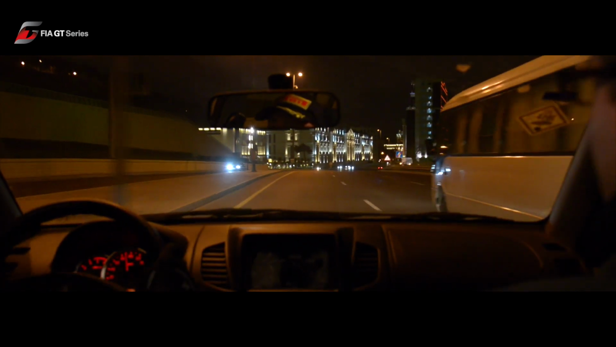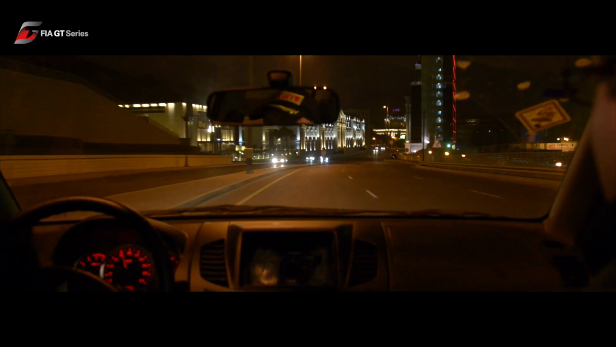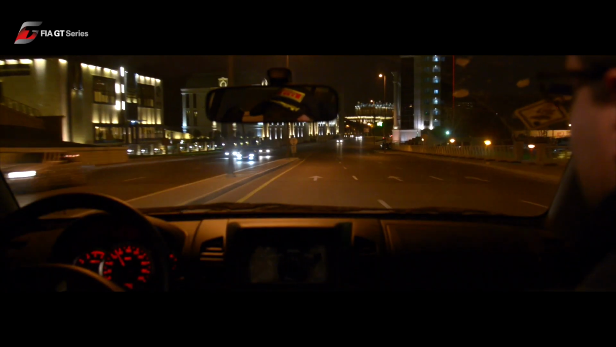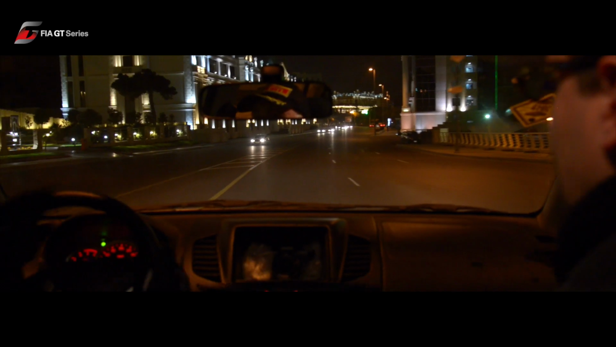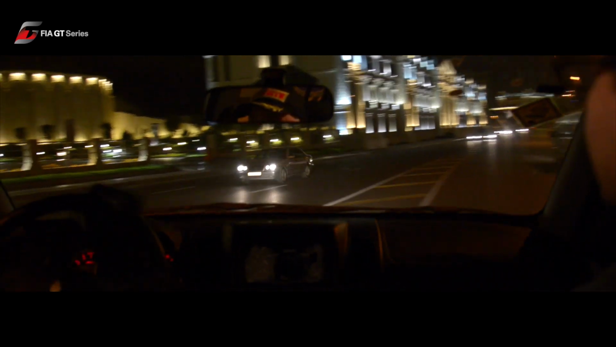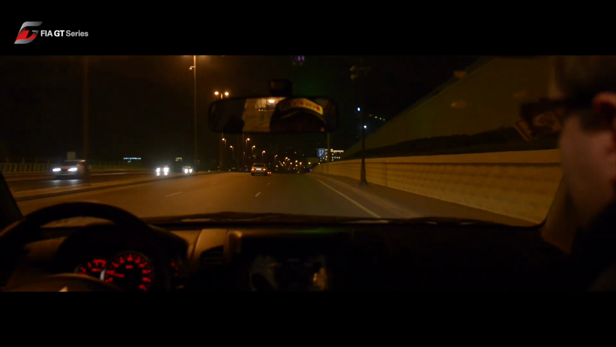That's the first look at the Baku street circuit. Still, as you saw, very much a public highway. Racing will be getting underway tomorrow morning, so there's still a bit of work to do, but as you can see, the main components of the track are there, so it's going to be very entertaining to see these GT cars, 28 of them, take to this street circuit, and you can see it all on the FIA GT Series website.